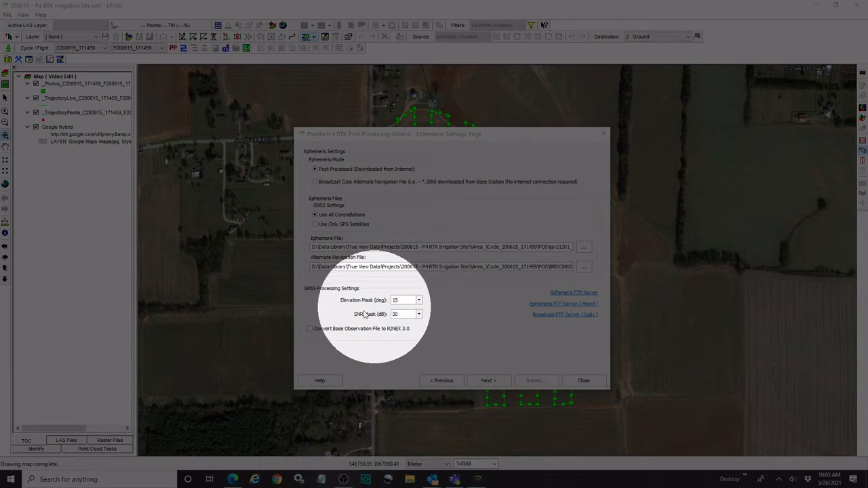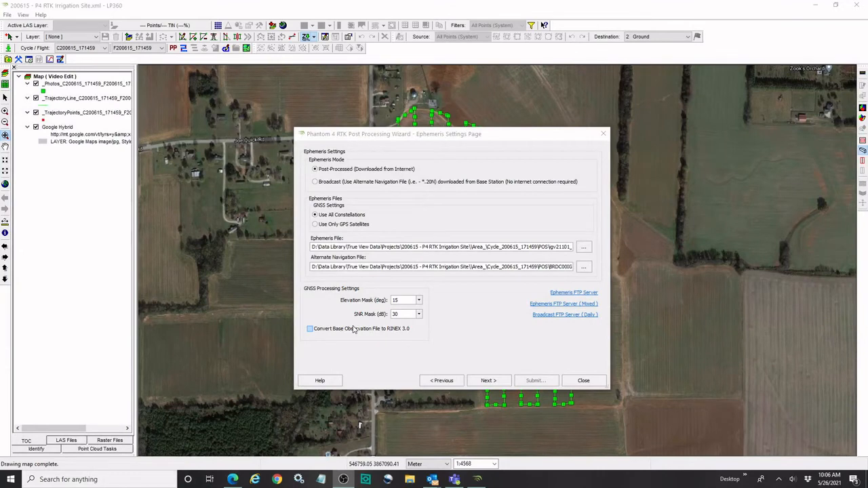And there is a final option as well related to whether or not you want to convert the base observation file to RINEX 3.0. This can have some uses in certain circumstances. Again, the user guide goes into a little bit more detail on this, but generally you're not going to need to use this option. So once you have these all set correctly, and in my case using the post-process download from the internet option, I obviously want to have an internet connection. Assuming I'm all good to go, then I can move on and click next.